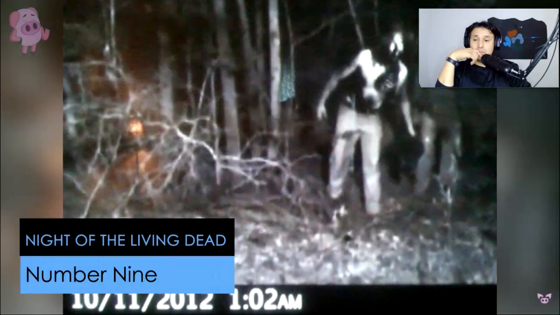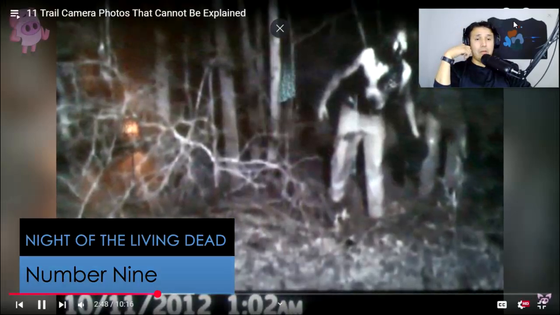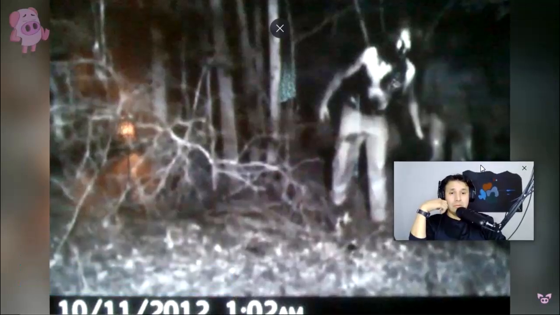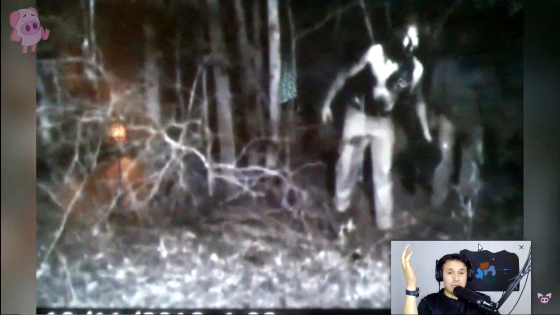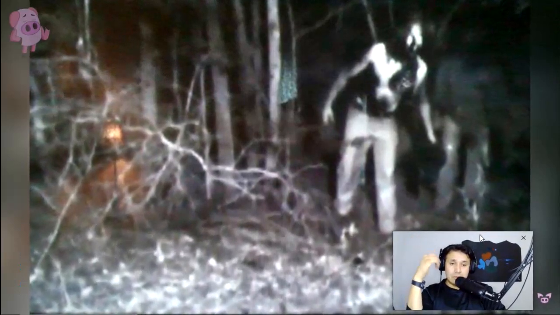In 2012, these creepy trail cam photos surfaced, said to be taken in Lunenburg County, Virginia. It looks as though they've captured a zombie, possibly even two, stumbling through the thicket in the middle of the night. If you take a closer look at the second image, it appears that the creature closest to the camera has had flesh torn from its chest, exposing the rib cage underneath. The figure has glowing white eyes and looks as though it's screaming.